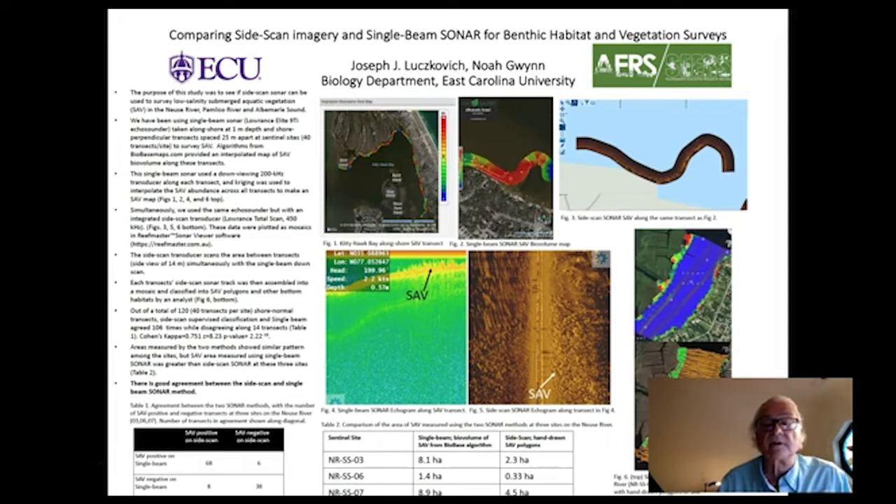We have been using a single beam sonar method since about 2010. We use two different kinds of biosonic system, but I'm going to focus on the Lowrance Elite 9 TI Echo Sounder, which is a recreational grade sonar system. Buy it at any retailer that sells fishing equipment and boating equipment. It's got a built-in side scan sonar, as well as a down viewing single beam sonar.